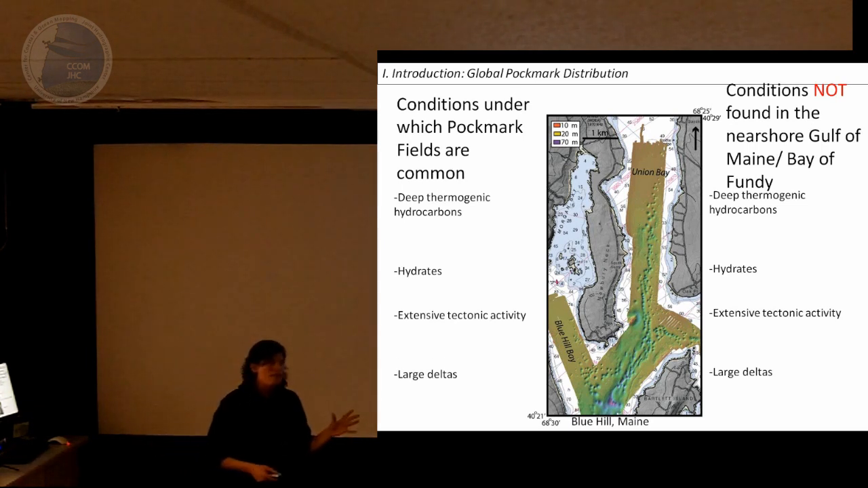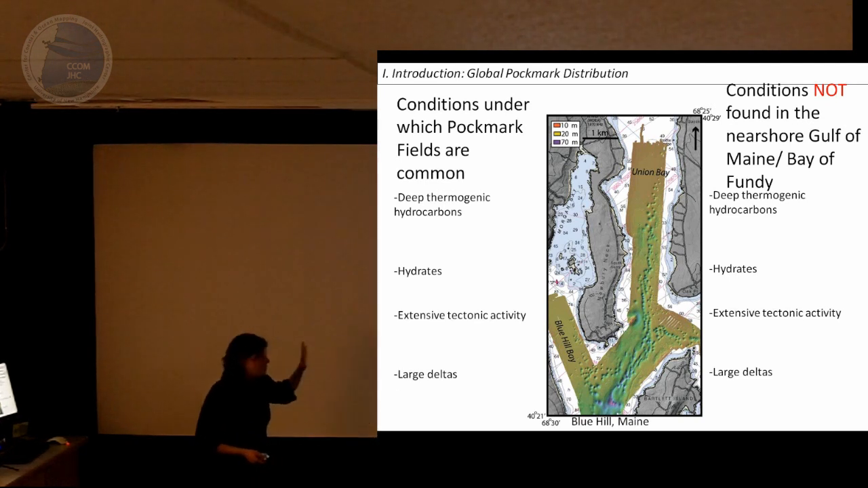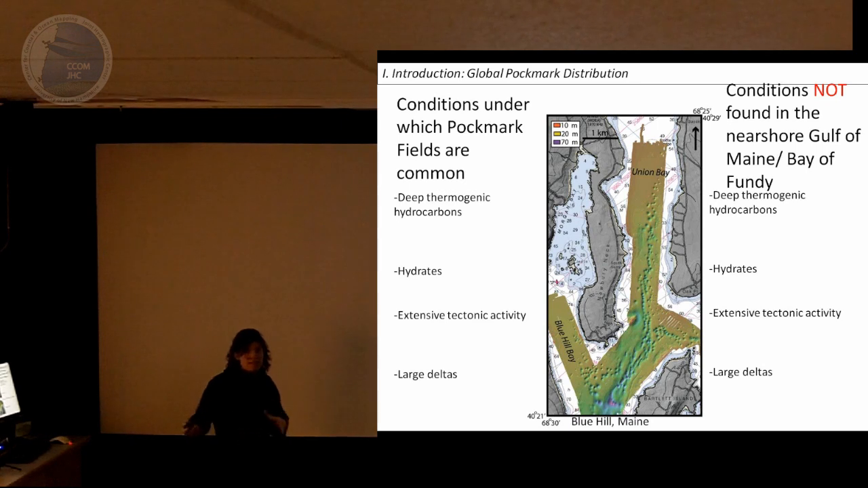You get it. So fundamentally, we want to know, why do we get Pockmarks in this part of the world? Why don't we get them in other nearshore settings? Why don't we see them in Chesapeake Bay? Why do we get them here? And what can we learn from these Pockmarks that we can apply to the other Pockmark fields?